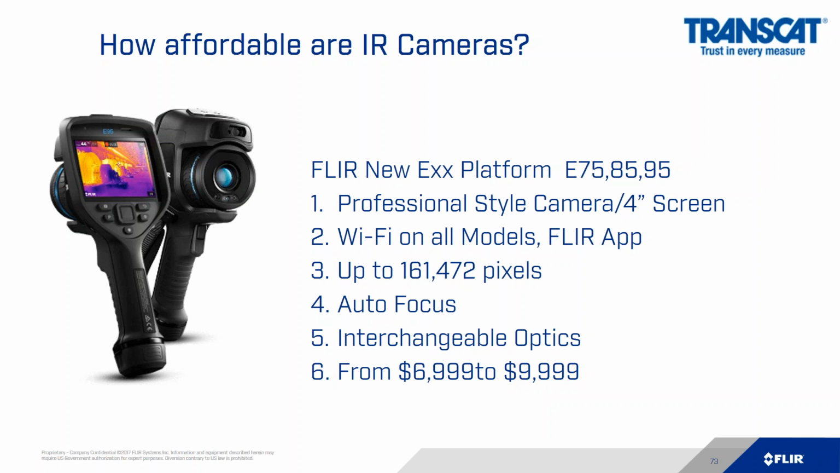This is the first camera class that also has interchangeable optics. So you can get a telephoto lens or a wide-angle lens. These cameras run in price from around $7,000 up to $10,000.